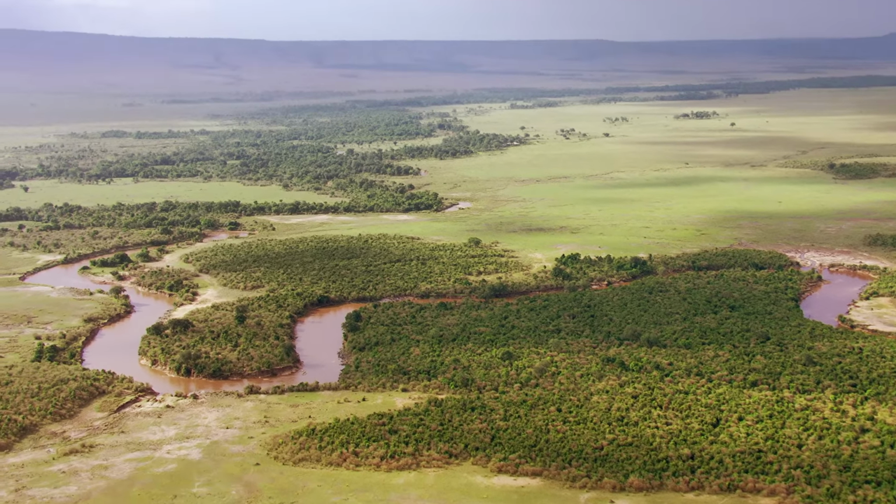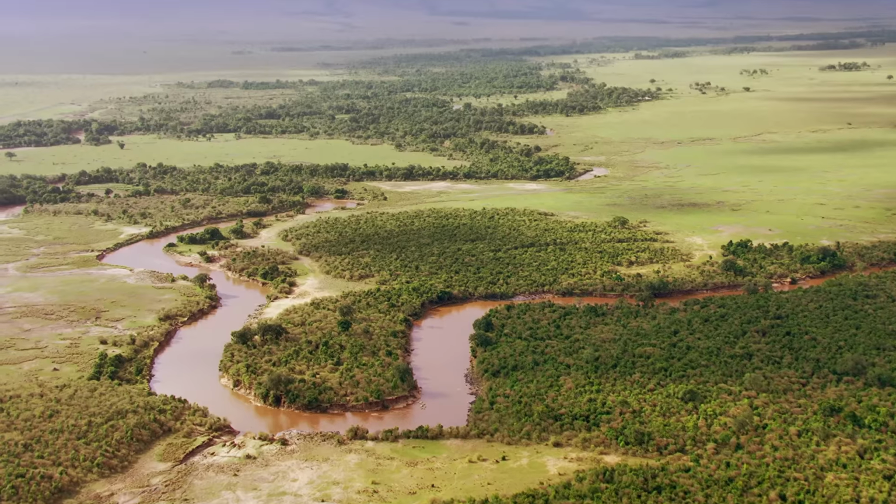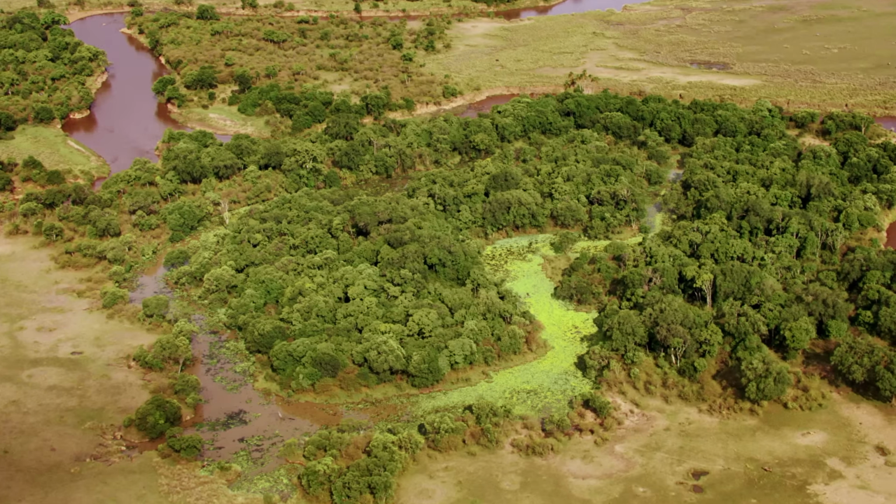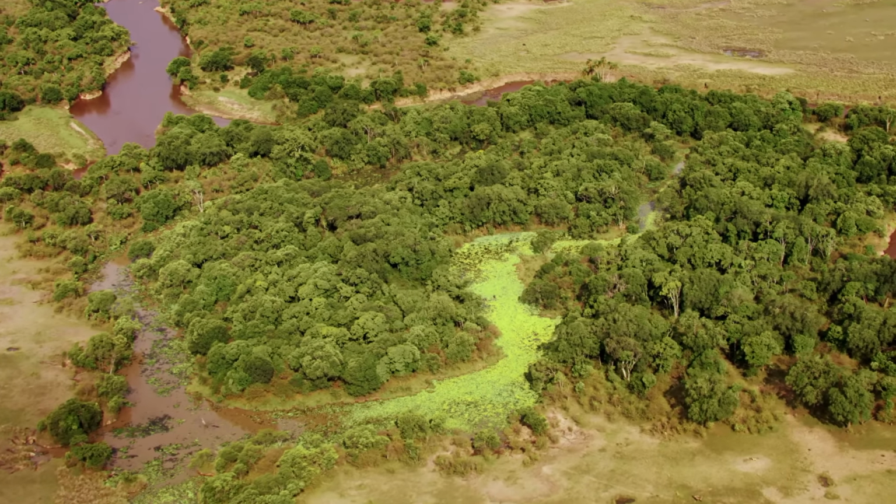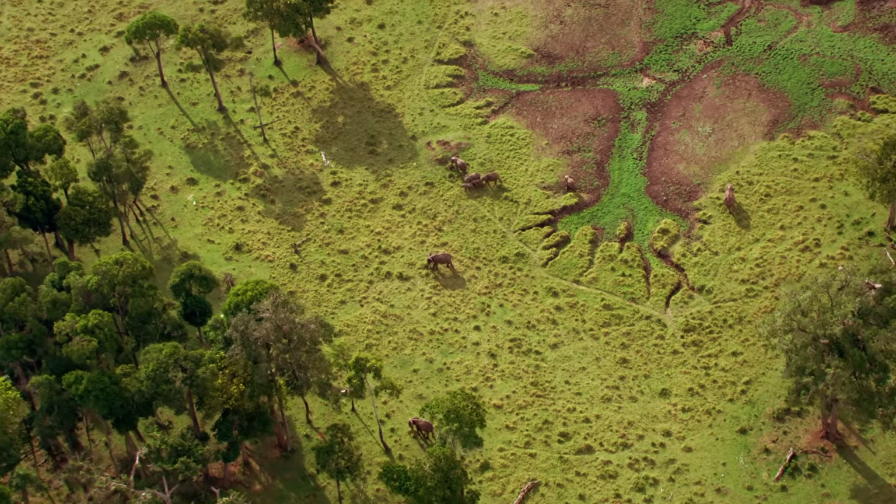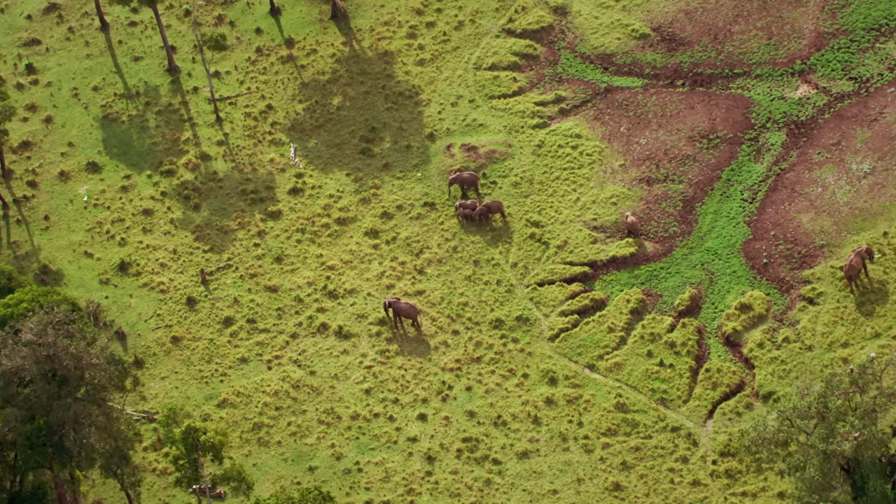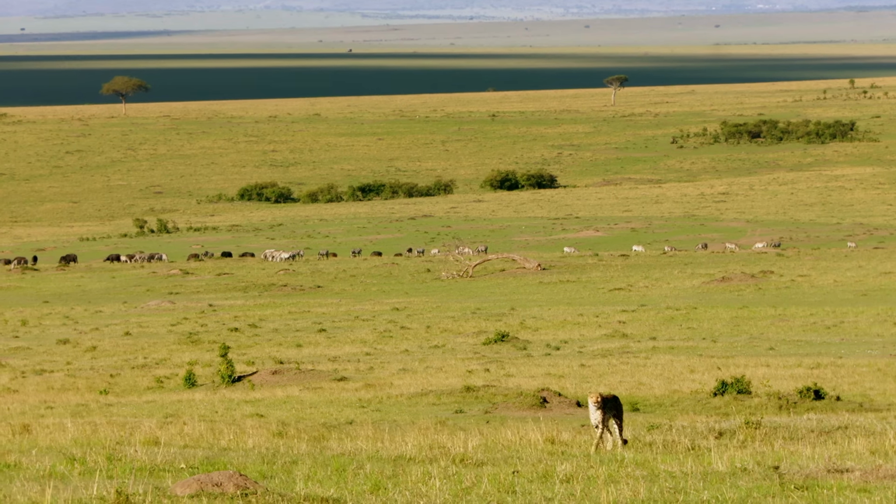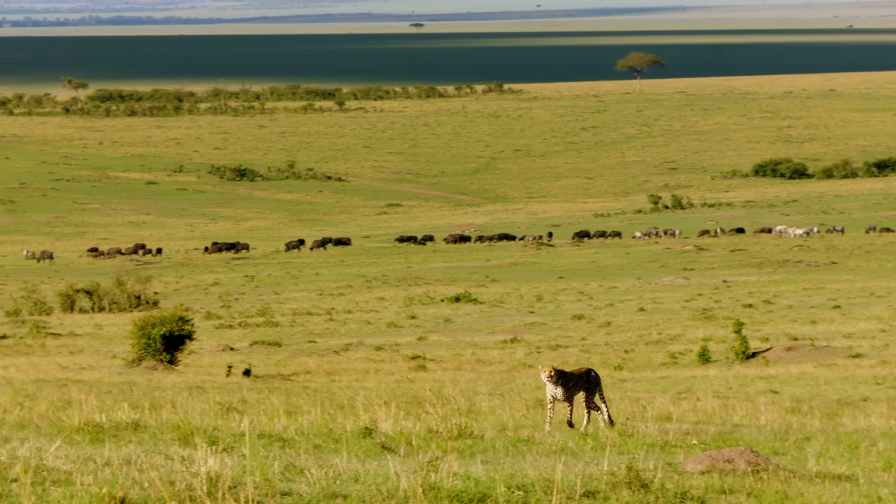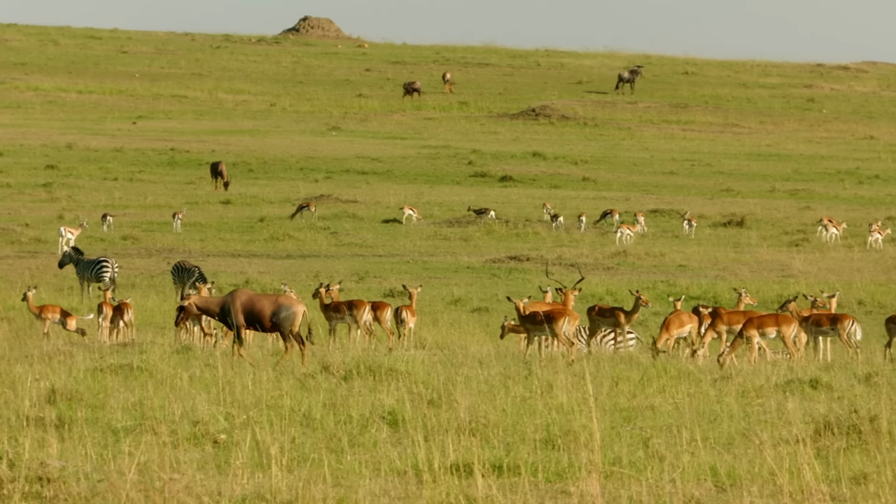The Masai Mara in Kenya. A landscape that characterizes Africa's diversity, one of the most species-rich regions of the continent. The reserve is one of the last places on Earth in which 4 large predators live side by side. This is only possible due to the abundance of prey here. There are more than enough typical animals of the savannah within the protected area.